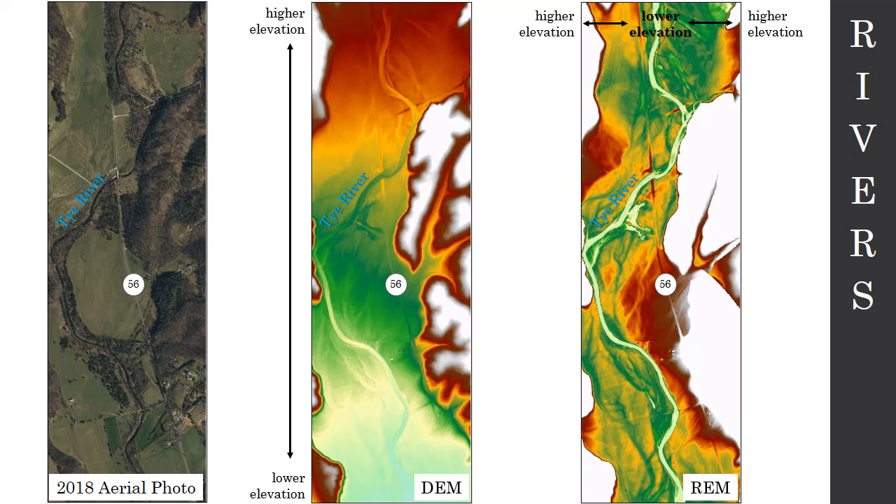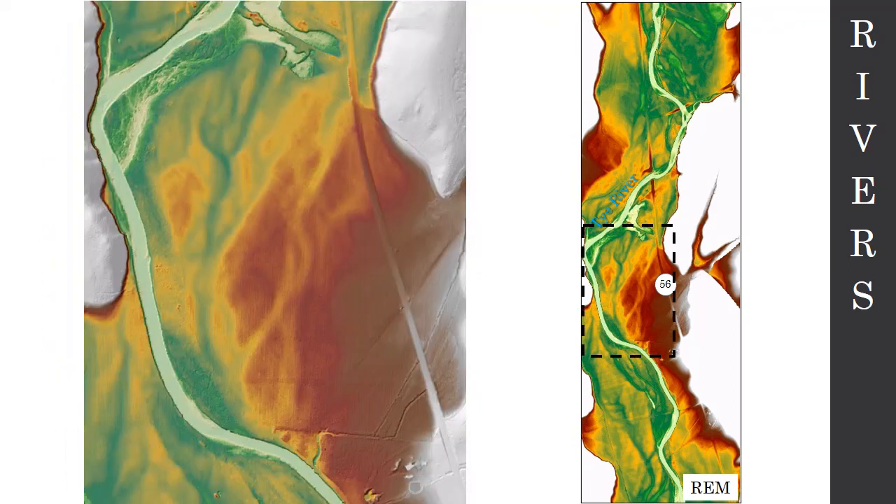So let's zoom in on a little bit of this. So here's a zoomed in section. What's really interesting to me as a geologist is you can very easily see these ghost-like channels right through here. The Ty River over time has moved back and forth across its floodplain. And what you're seeing are the former courses of the Ty River as it has moved across its floodplain.